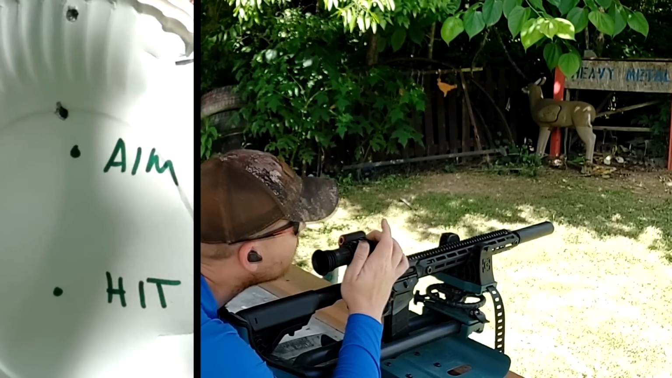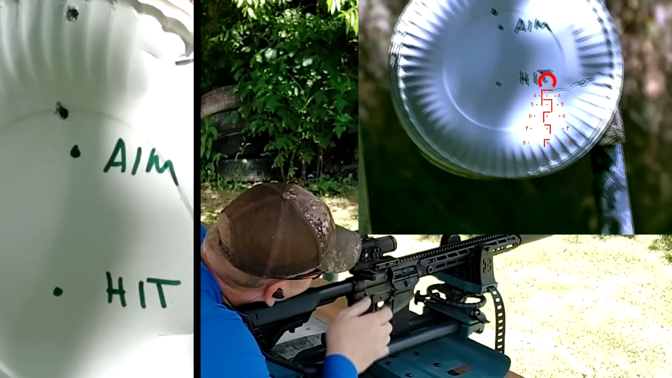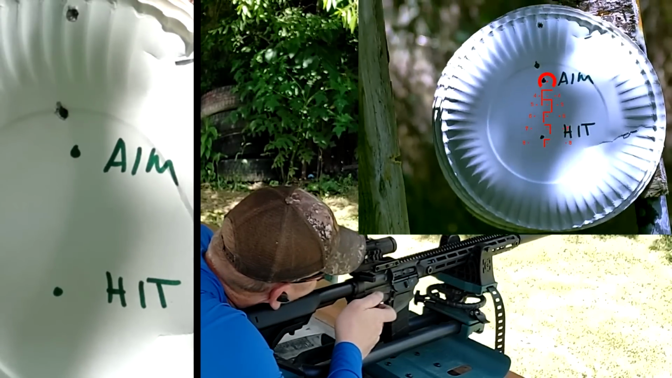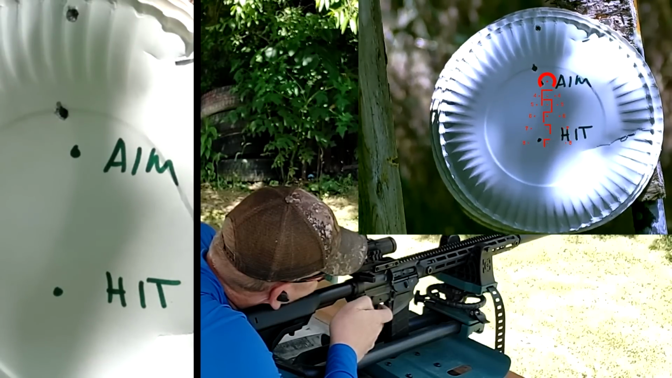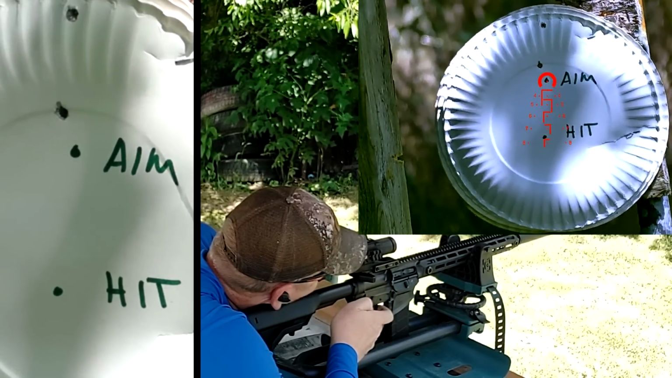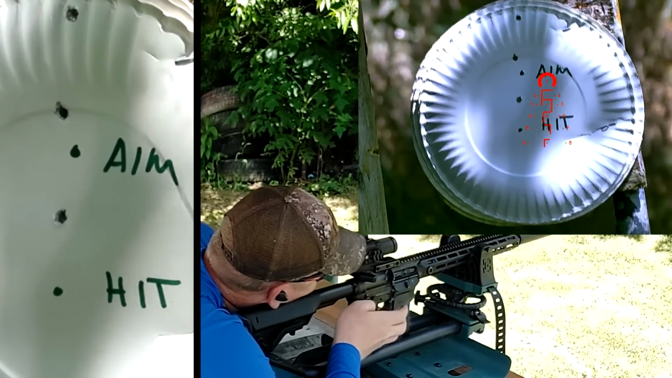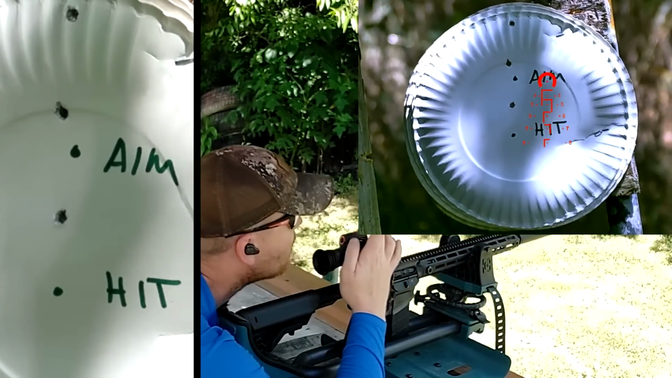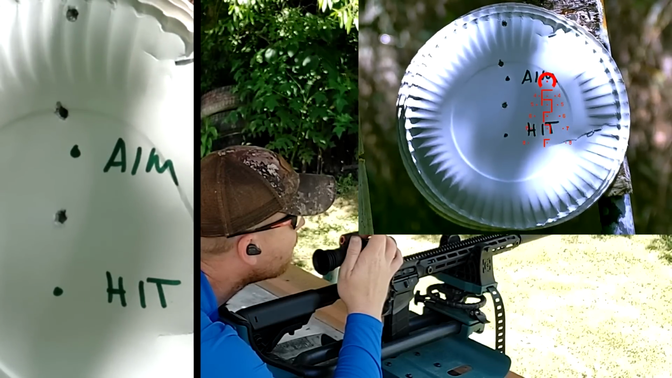Now I'm going to hit record again. Let's see where we're at on here too. Holding on the aim dot. So that was almost dead center of the plate. So we moved it in the right direction. Let's move it a little bit more. We'll move it to the dot here.